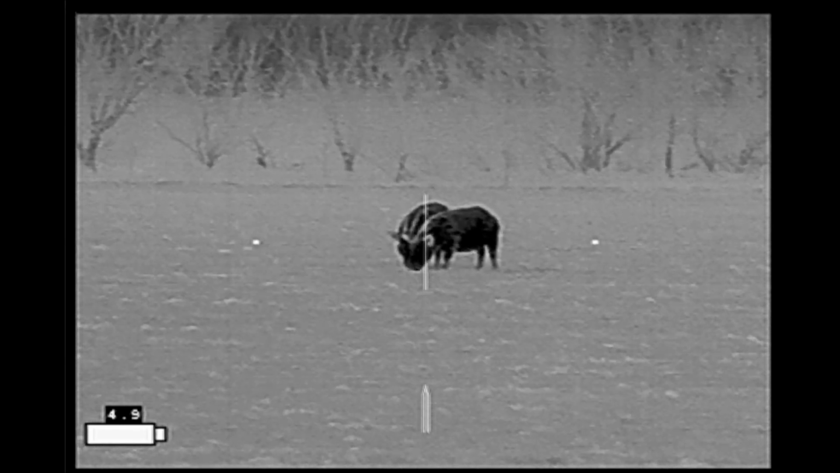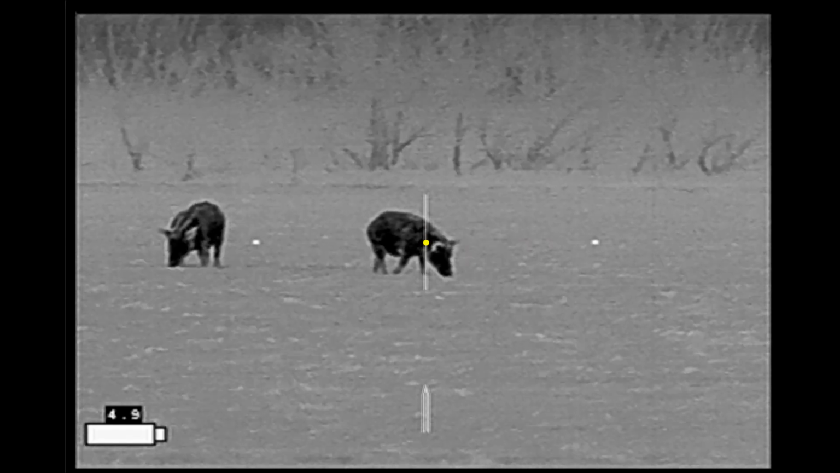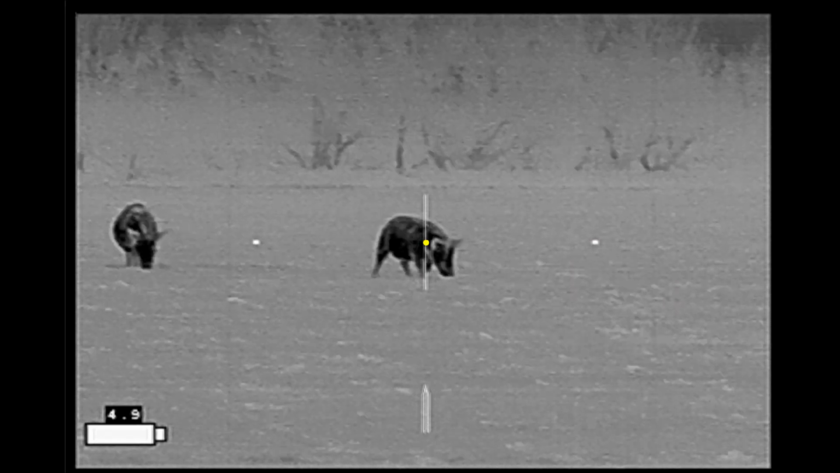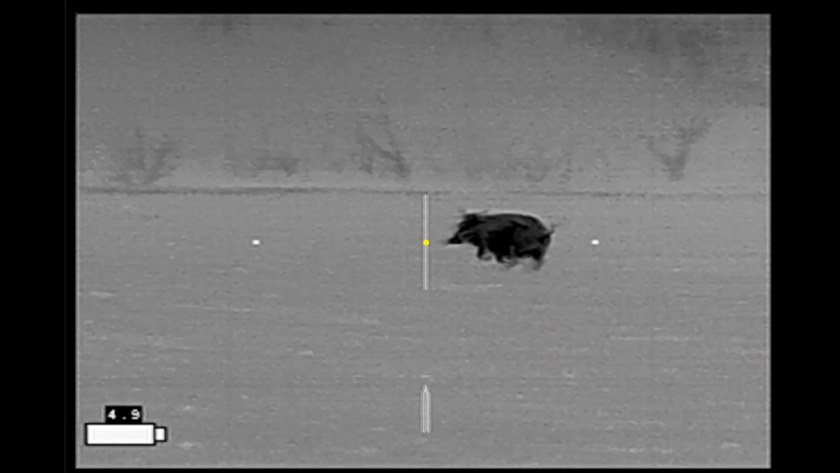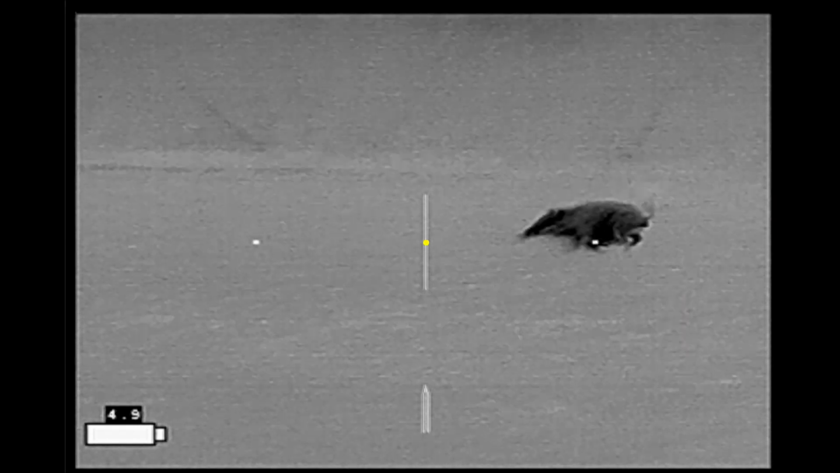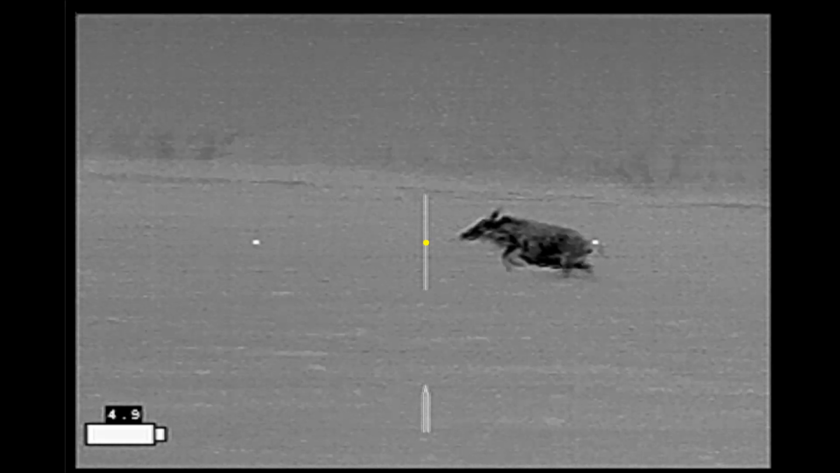I'm hoping for getting a double with the setup here, but the hogs separate. And then the countdown starts. Here we go. 2, 1. Watch the cows. Watch the cows.